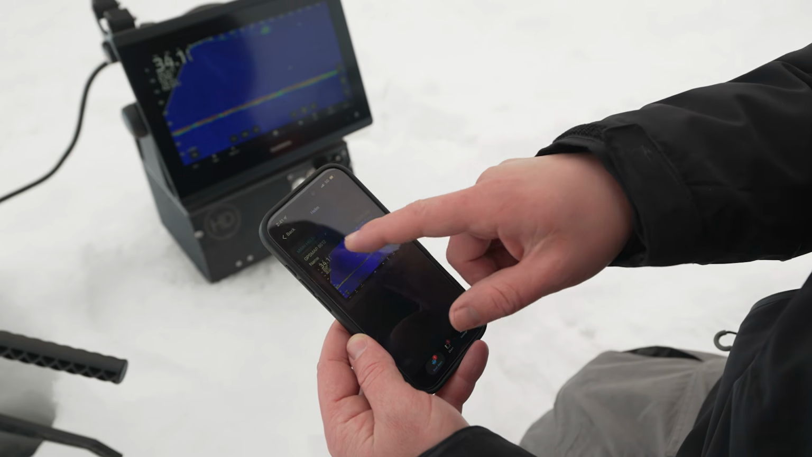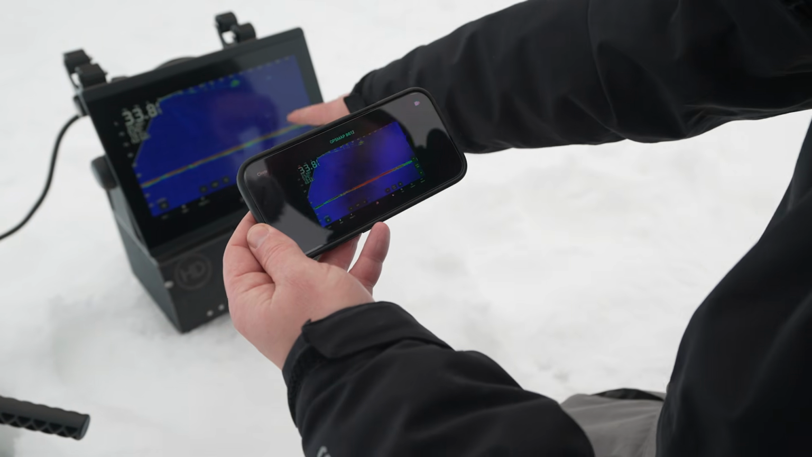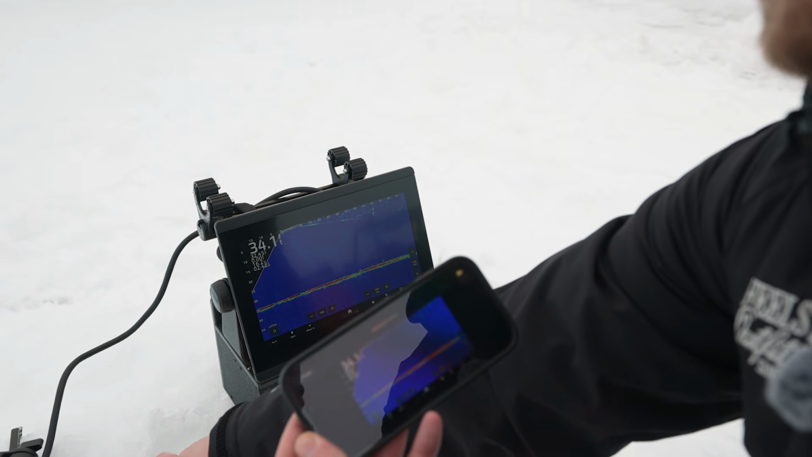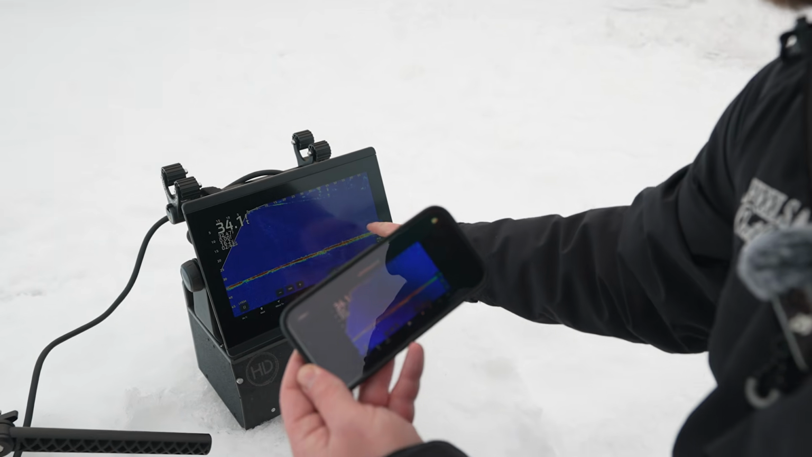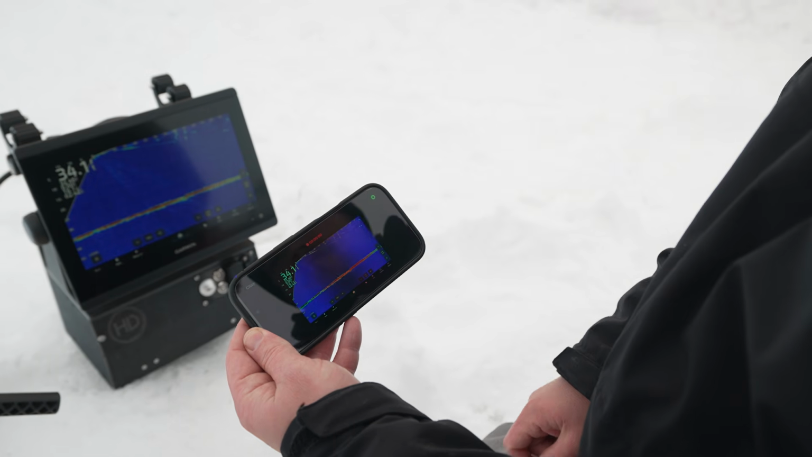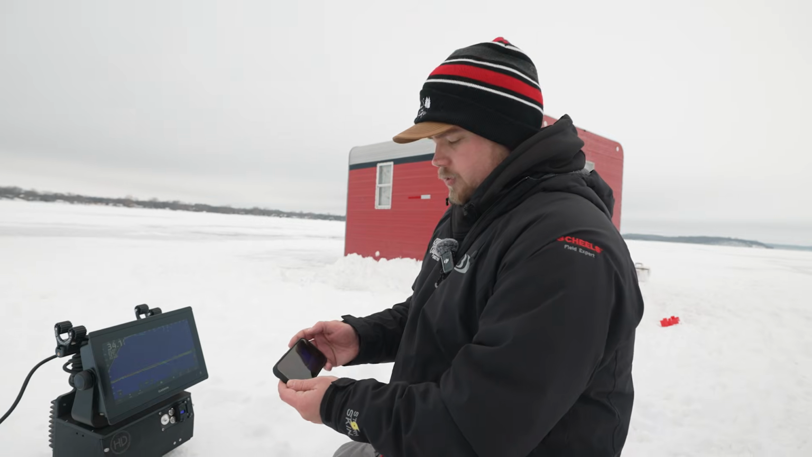This is my unit, so I just tap on it, and there goes a fish right there, up suspended. That was that fish. I don't know which way he went. There he is right there. He's kind of fading out. So right there, that fish is going to be this fish right here. Then if you want to start screen recording, you can just hit this record button here. It'll start screen recording. When you're done, you can just hit the stop button, and then you can have that saved right to your videos on your phone.